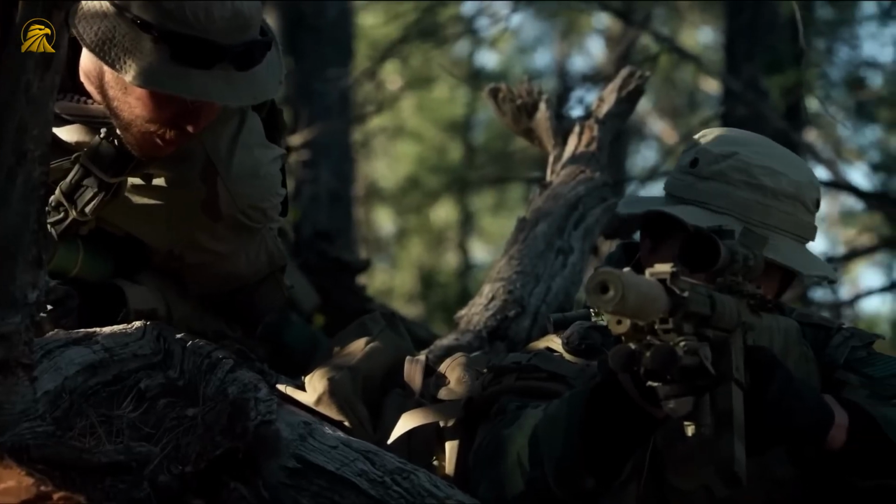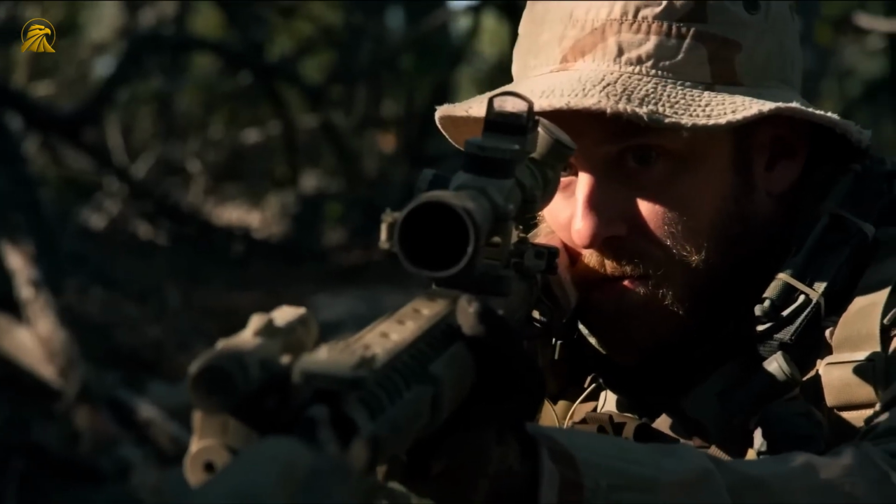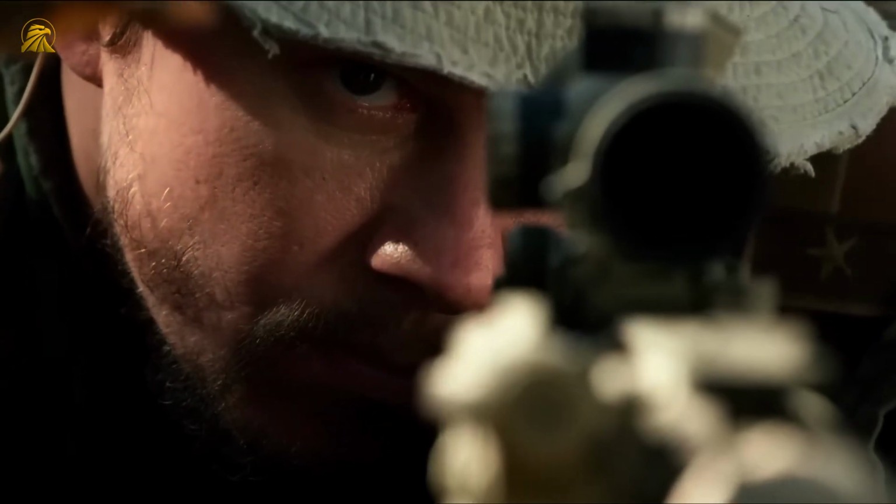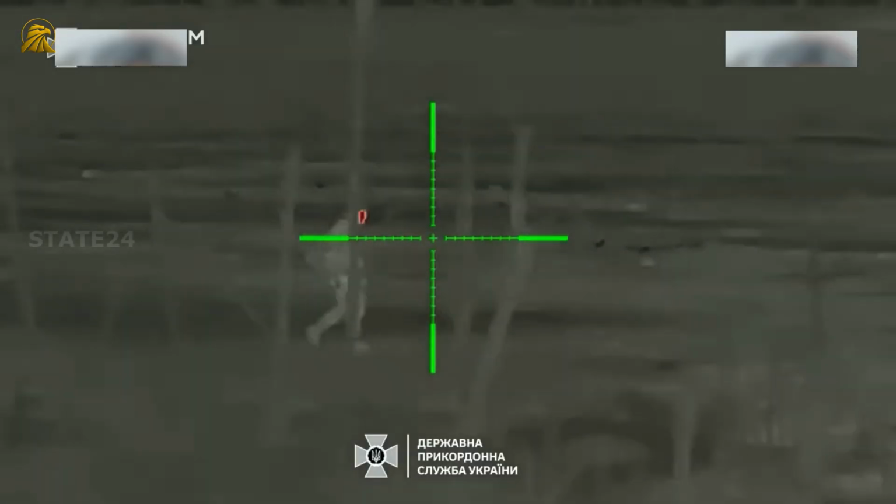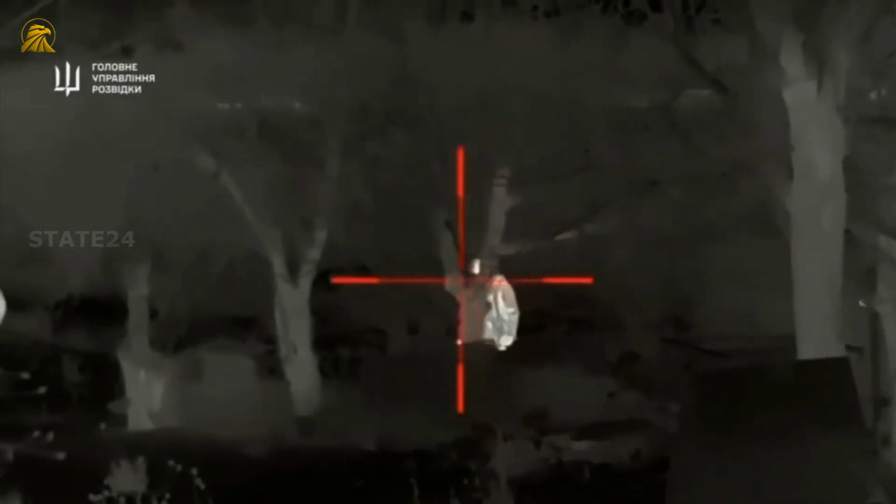Integration with battlefield data networks is becoming ever more sophisticated. Imagine a scenario where every sniper is connected to a network that automatically shares target info, weather data, positions of friendly and enemy forces, all in real time. The system could automatically assign targets to the best positioned shooter, optimizing operational effectiveness in ways impossible with purely human coordination.